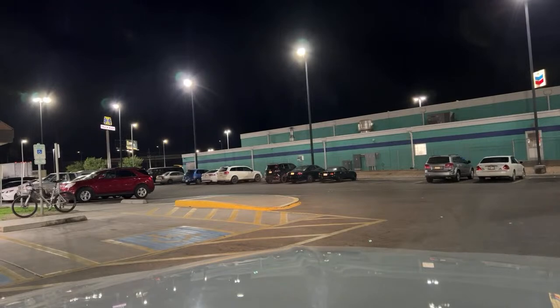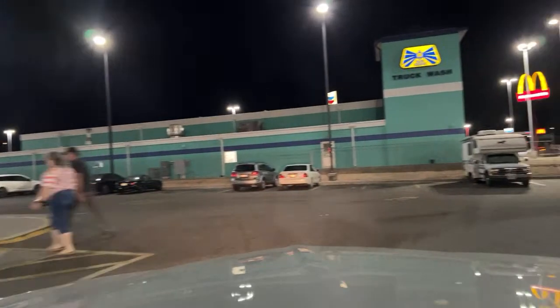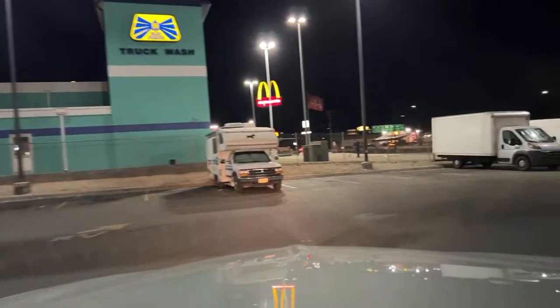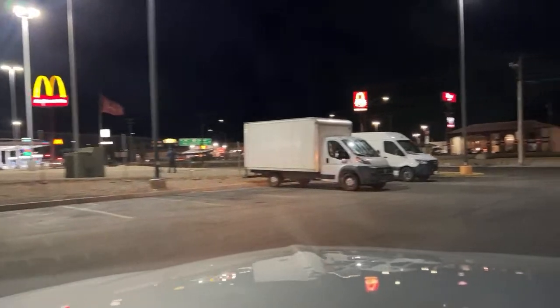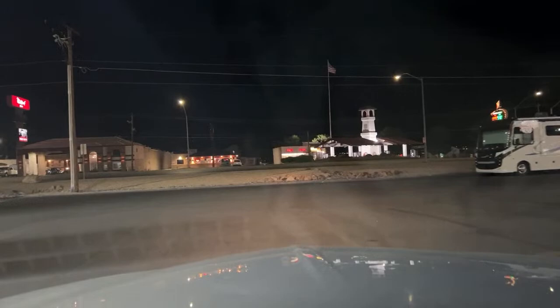Don't worry about the moving car. You guys just do whatever you want. It's all about you. USA. Yeah, not bad at all, huh? Used to be a $20 fill-up. Feeling really good about it.